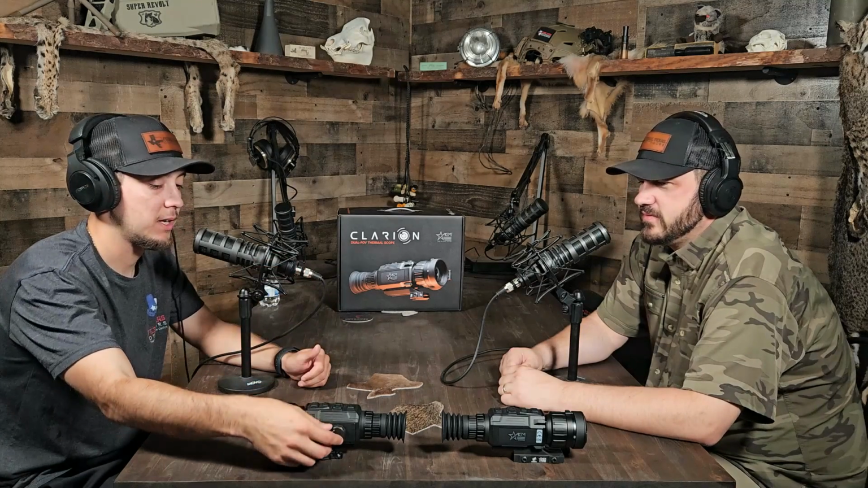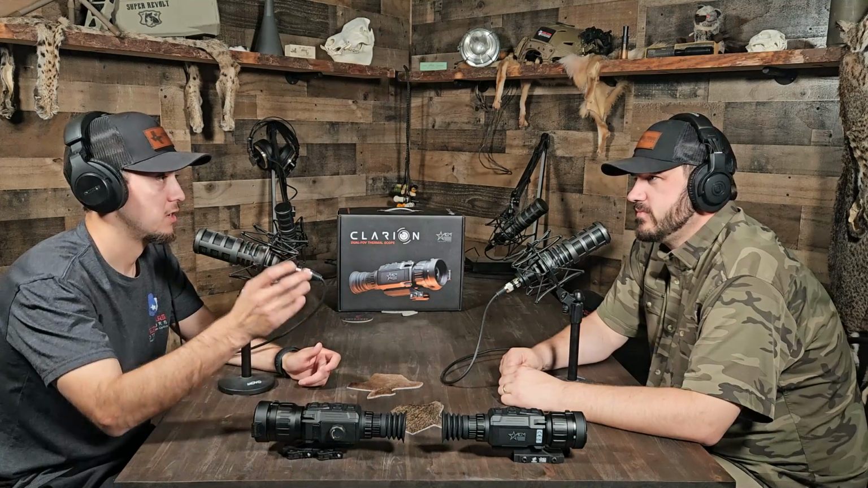What do you think about the battery? I think it's a huge upgrade. That was the kryptonite with the original TS Rattlers. You could only get CR123. You could only get two or three hours at the most. Especially if it was cold, you were lucky to get over two hours. And as soon as they made that cartridge style battery, that changed the whole game for the Rattler.